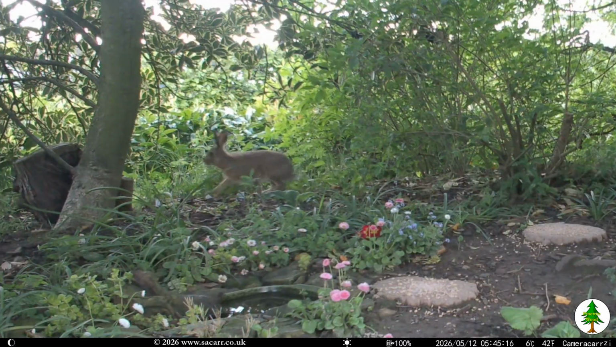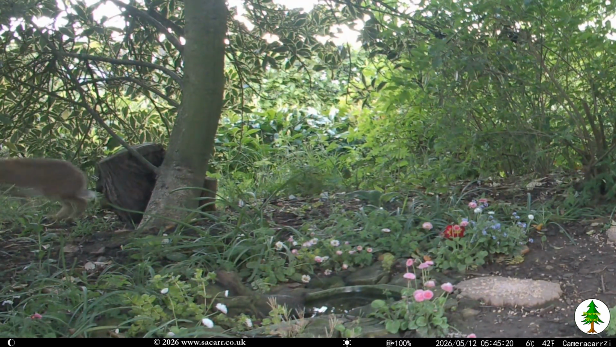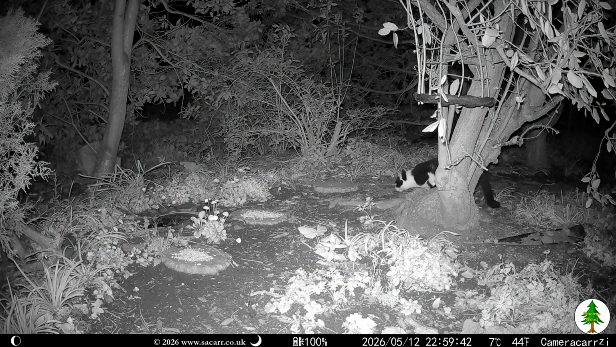Around dawn on the 12th, there was more action from the hares. Later that day, Tuxedo the cat showed up and spent some time sitting in the wood.